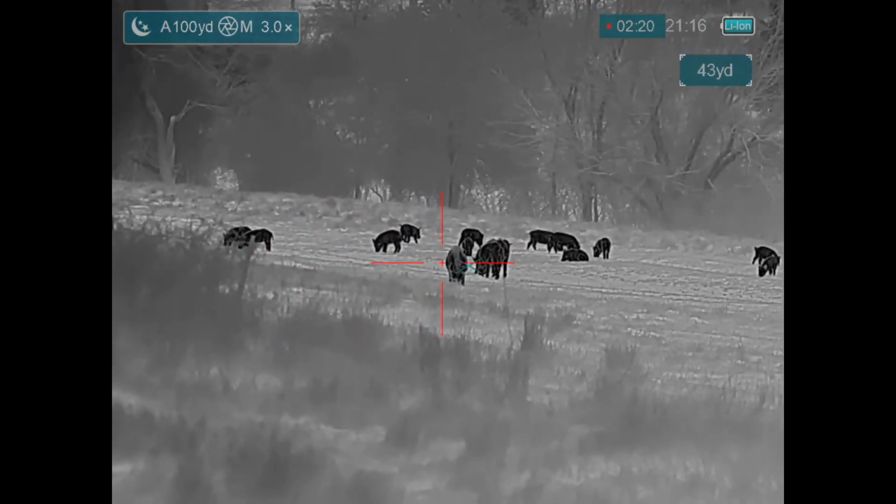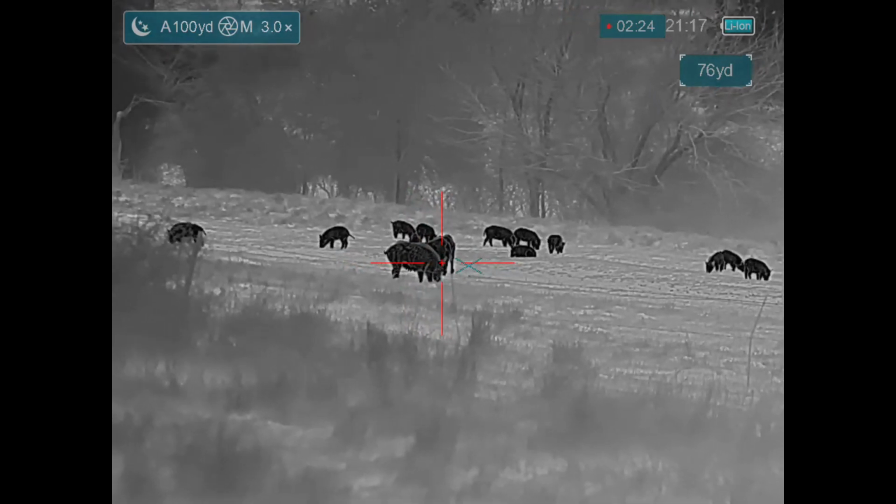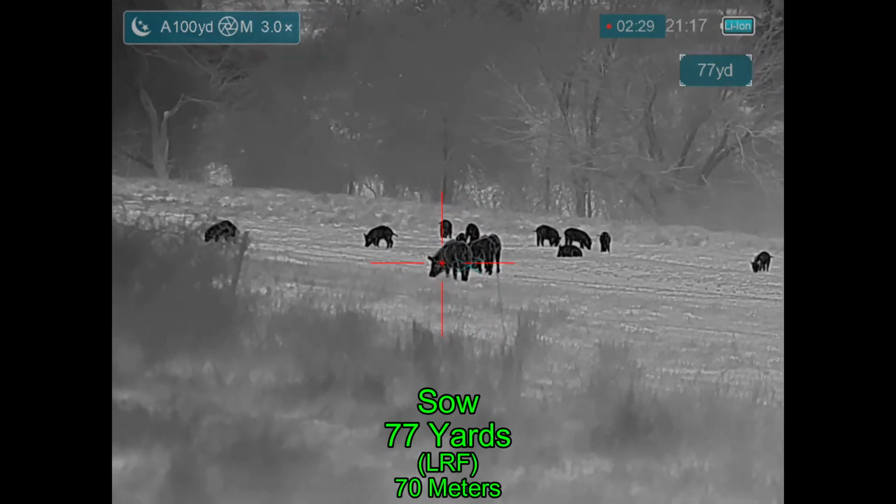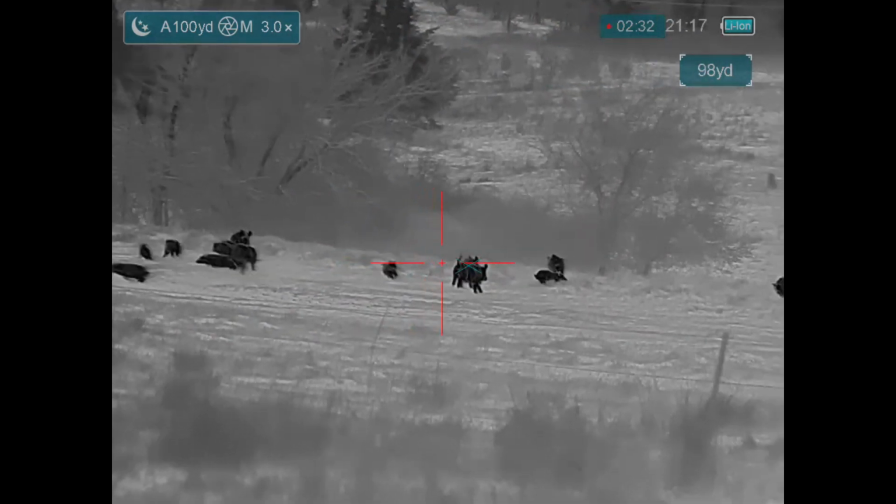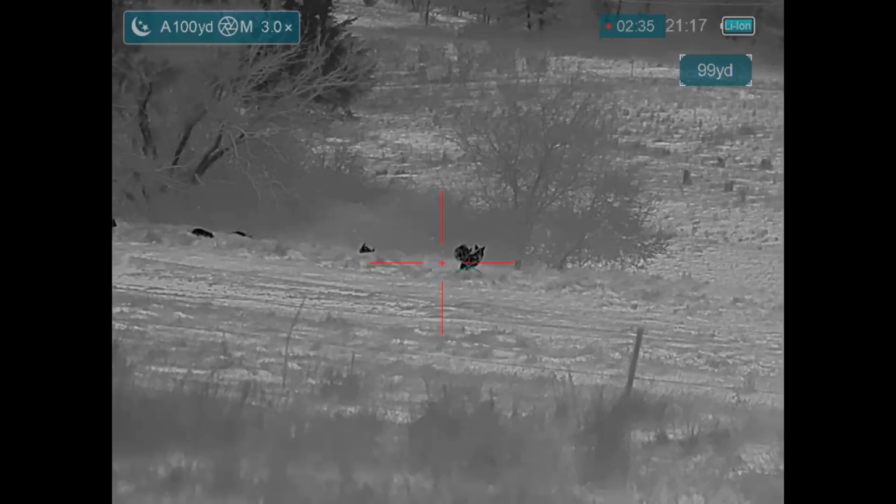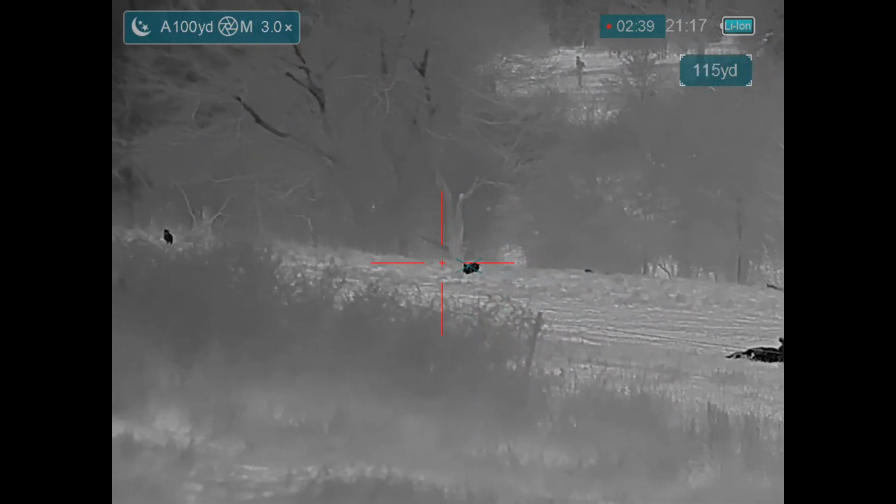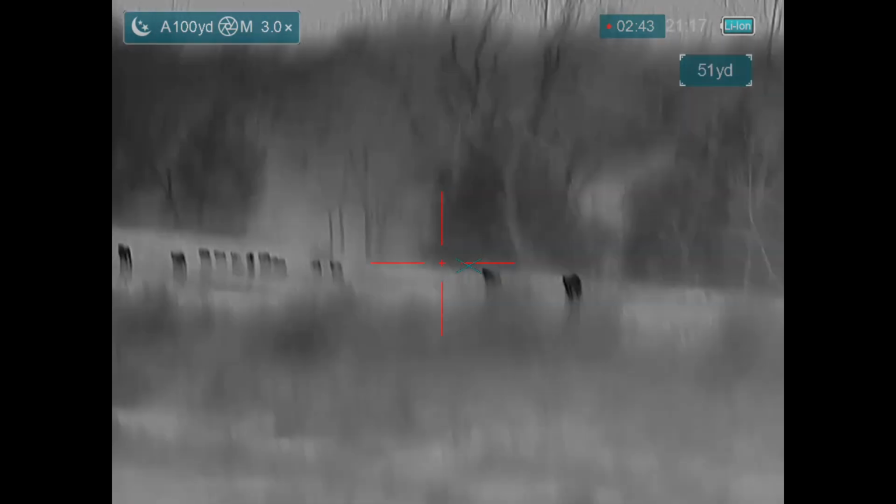I don't like this hog that's in front that keeps eyeballing me. Turns out this is a female, and so that makes her my primary target. Here we go. She goes down over the hip of the runner. Too much lead to the side, expecting it to run that way.